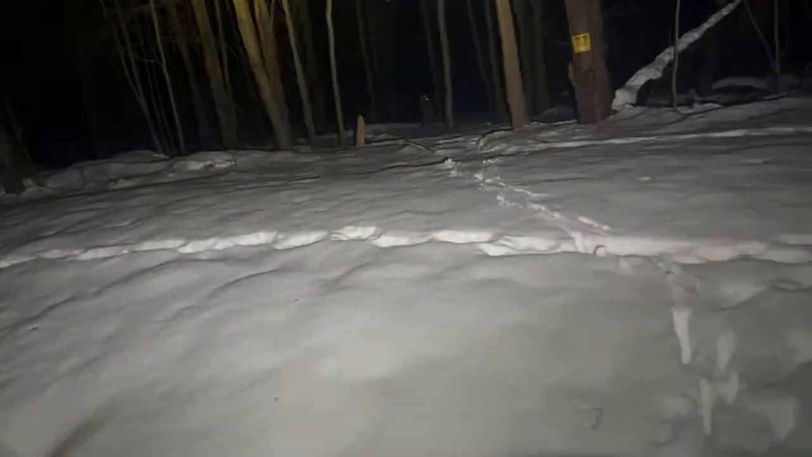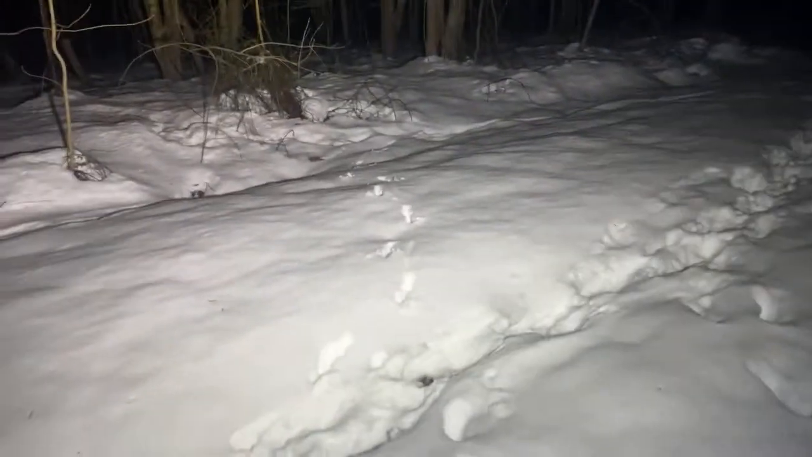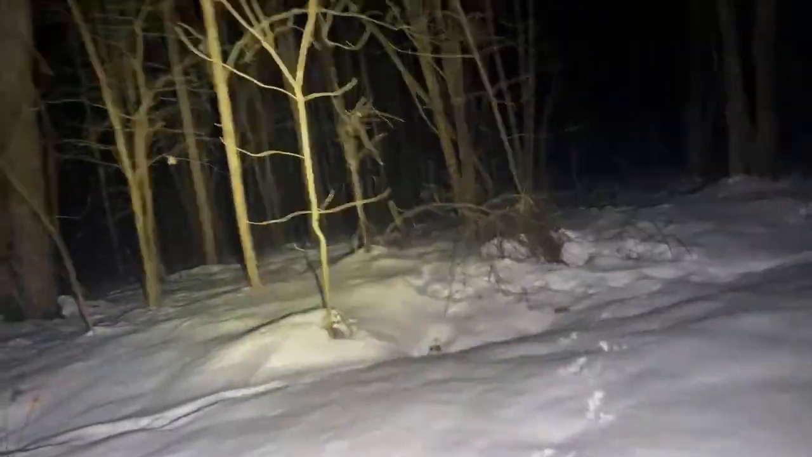You're gonna see steam coming off of my light. I'm gonna put this up here for a second. It is reading 152 degrees on the rim, and at the handle, 114. So it's definitely keeping my hand warm.